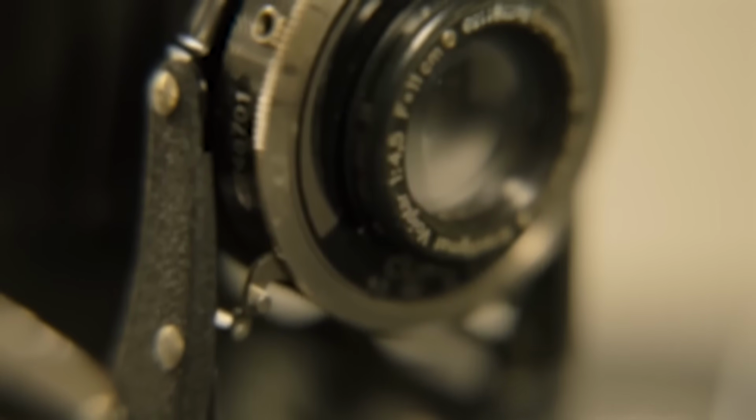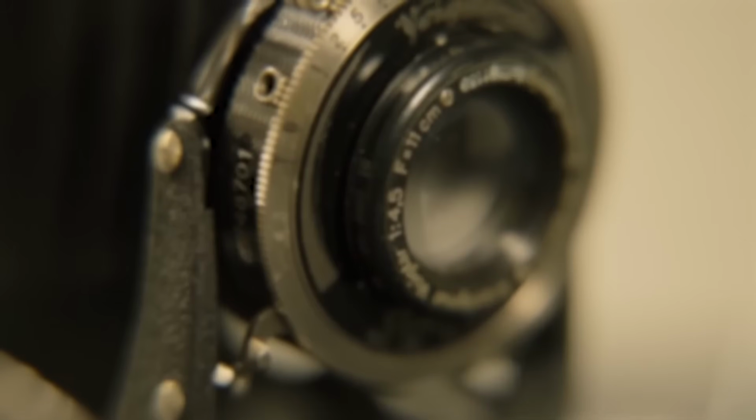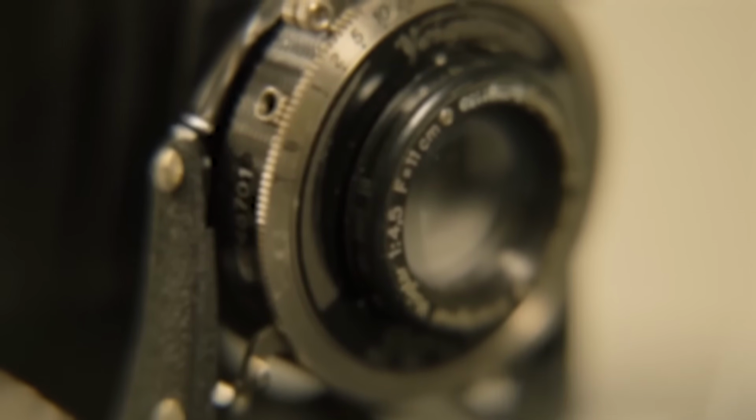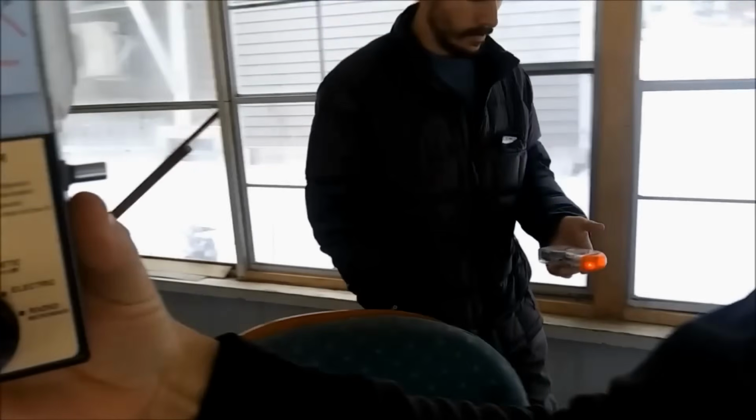Kent recently downgraded his EVP equipment after paranormal experts advised him that the older cameras often capture spirits better than the modern ones. Then came this footage, and I don't really know what to say about it.